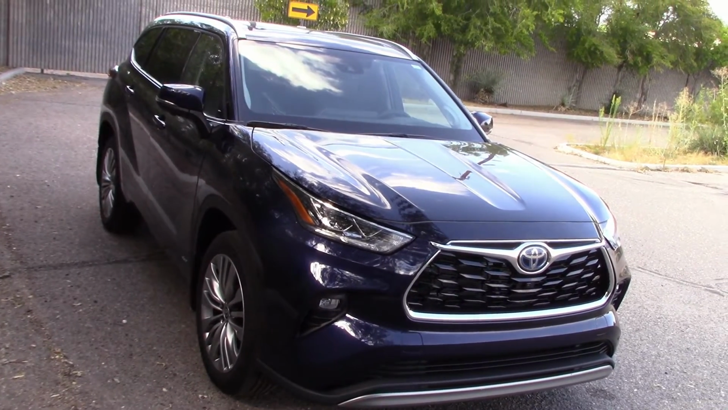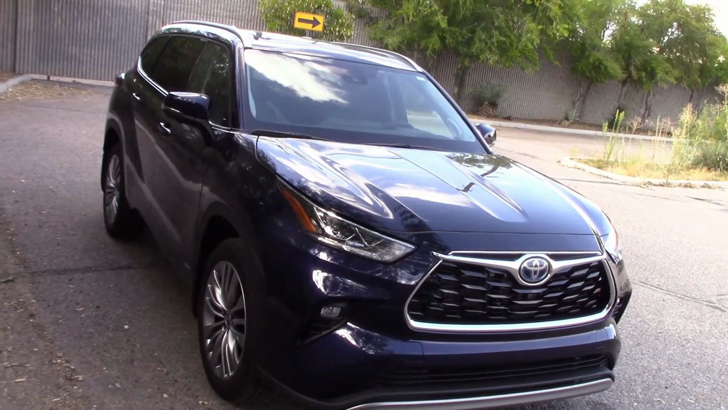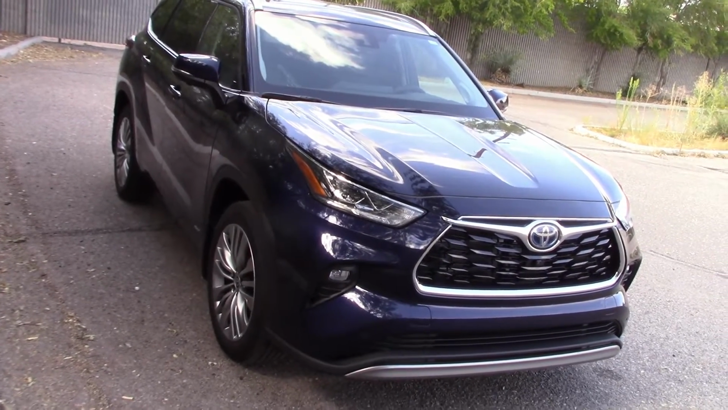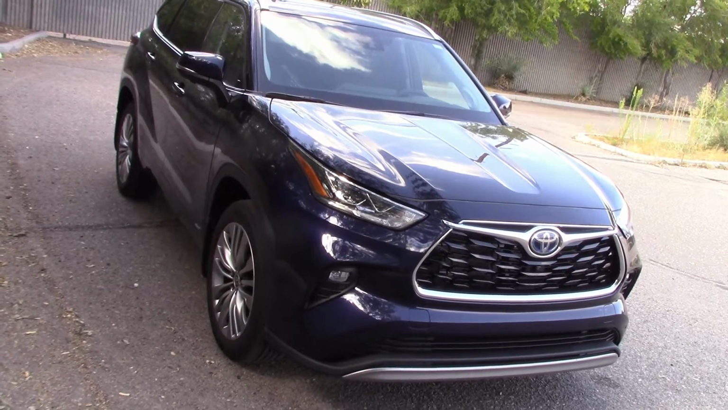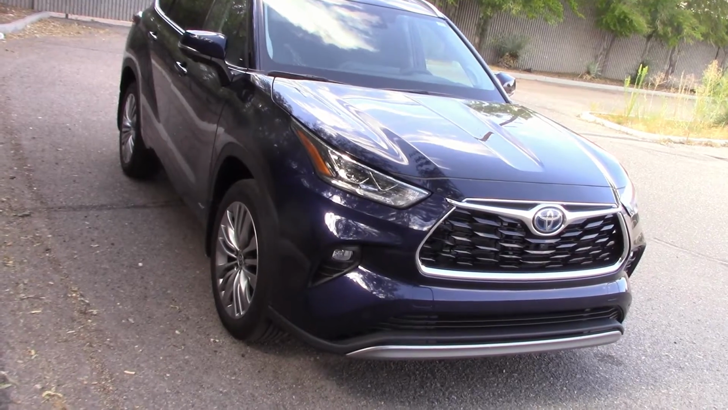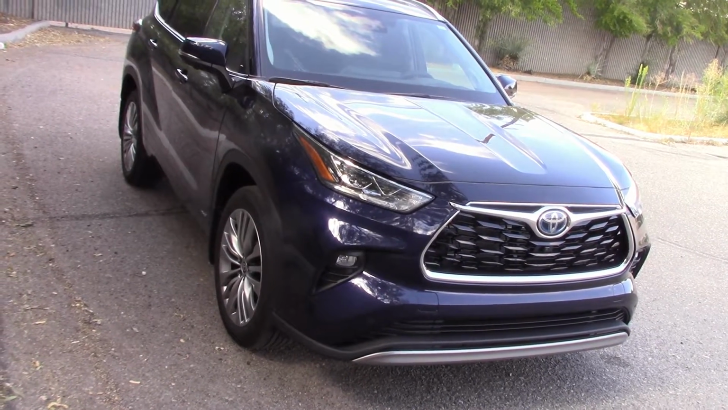Well, it looks like Toyota sent us a Highlander hybrid to drive, loaded up with all the goodies. We already did a full week road test on this in a separate YouTube video. This video here we're doing headlight test and night drive only. If you want to see the full road test, we'll have a link for that at the end of this video.